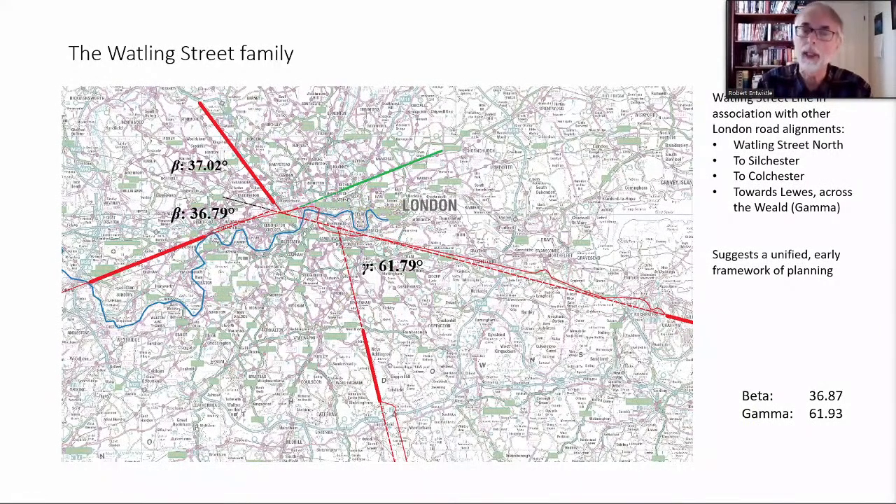And you'll remember perhaps that this is the road that we noticed on our first slide, which is that dual twin road crossing the Weald. Finding that it has a set angle too suggests a certain amount of family planning going on in this area.